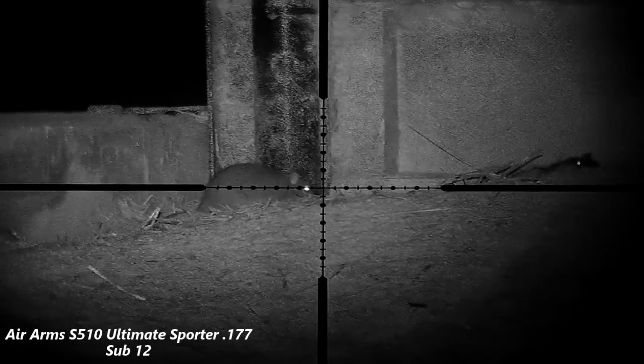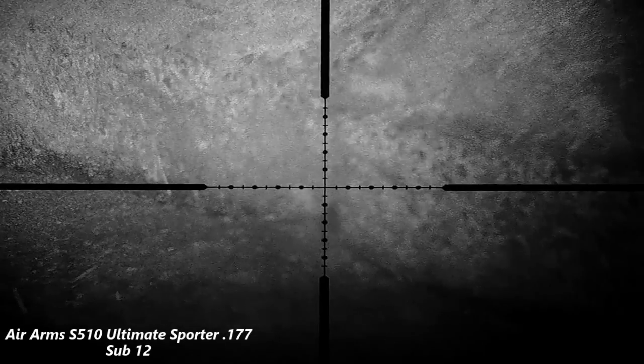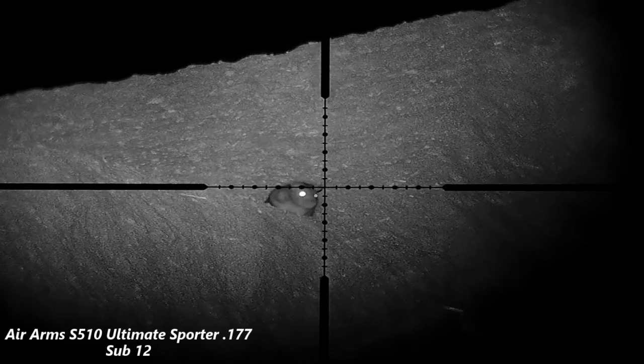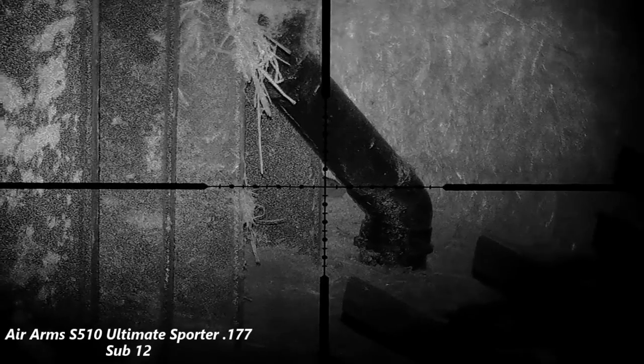Getting this amount so far, it didn't take me that long at all. Just mooching around the farmyard on my own, seeing them in different areas, different places. Just managing to pop them all off. That one was at a close range, that's why it's just a little bit out of focus. It probably would have been about 7 yards. These ones here are usually around 15 yards, something like that.